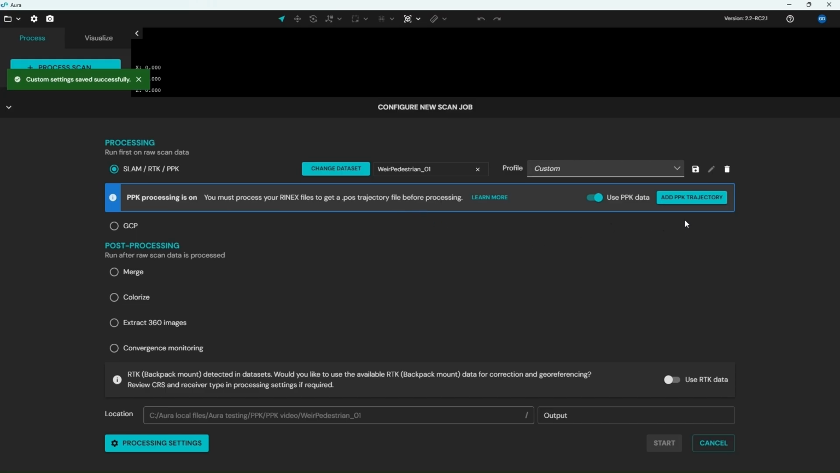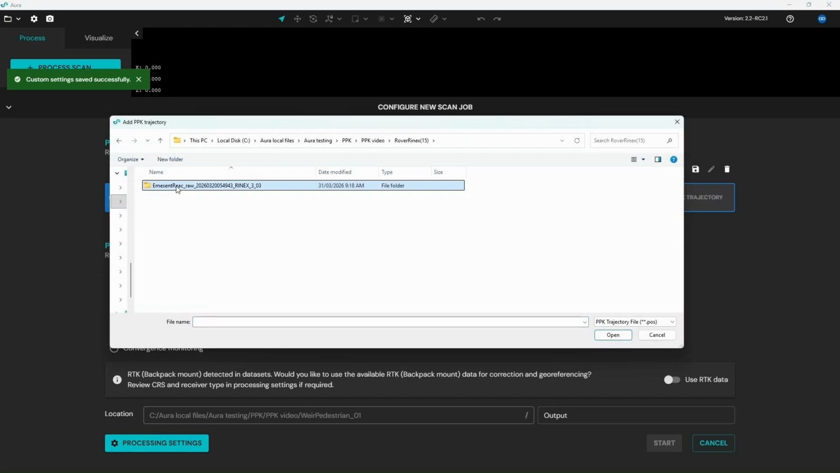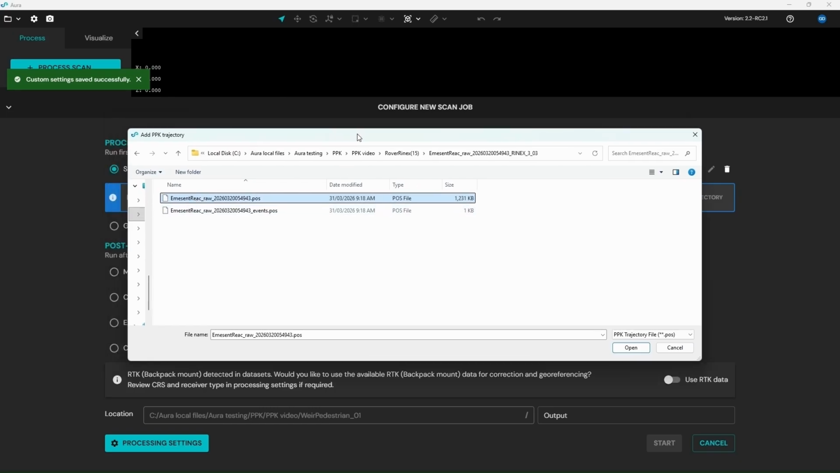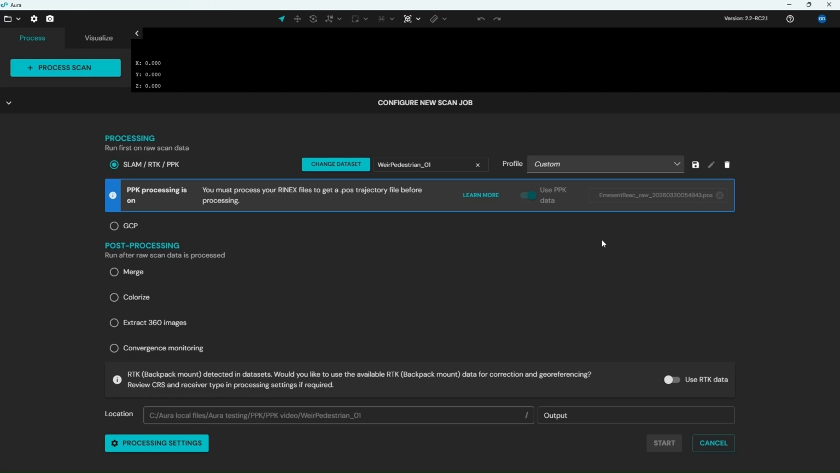So I'm going to click Add PPK Trajectory, and I'm going to go into my rover RINEX folder, which is where the .pos trajectory file output from Emesent Studio was saved. I'm going to select the .pos trajectory file. Aura will now validate that that's a correct trajectory file and that it has sufficient time overlap with the scan. Now that's validated, I can update my output name and start processing.